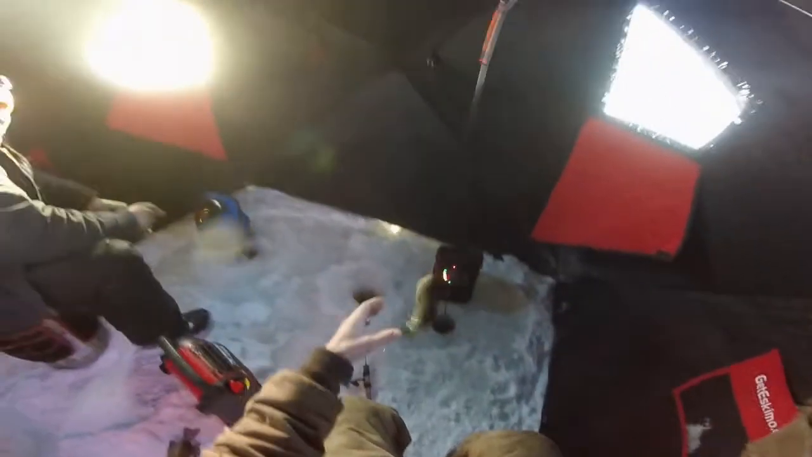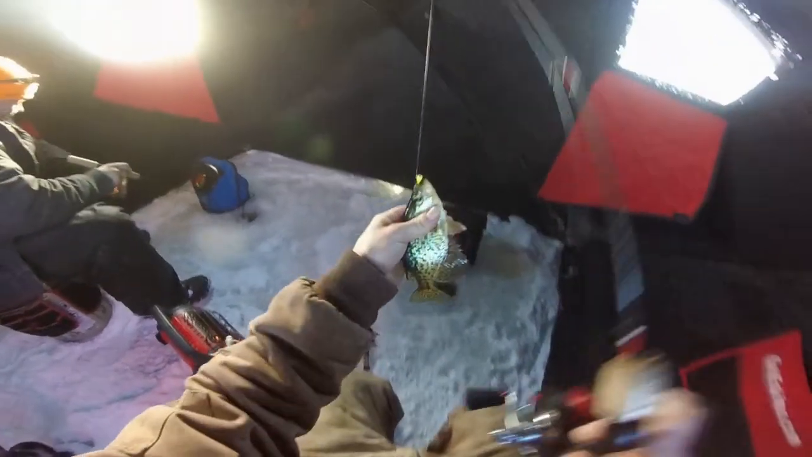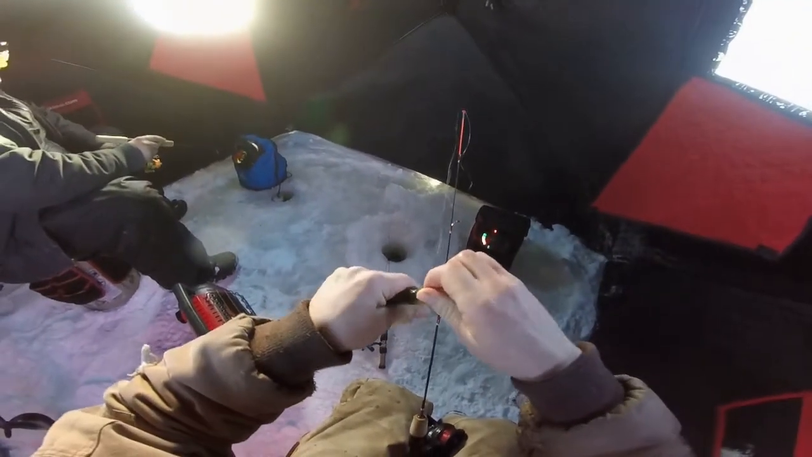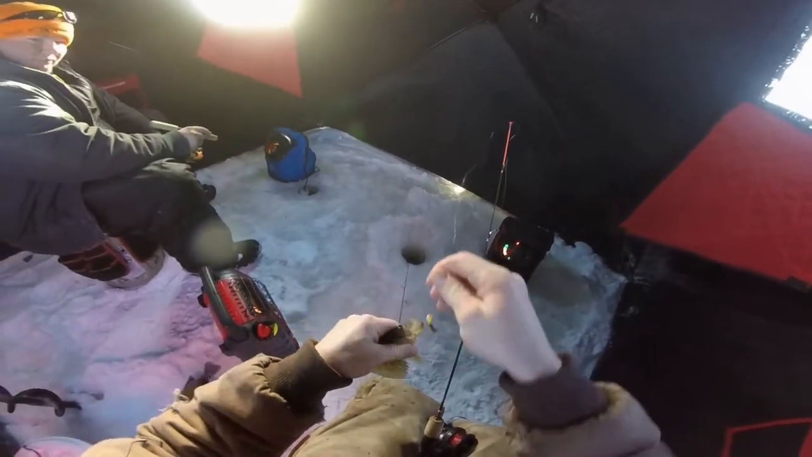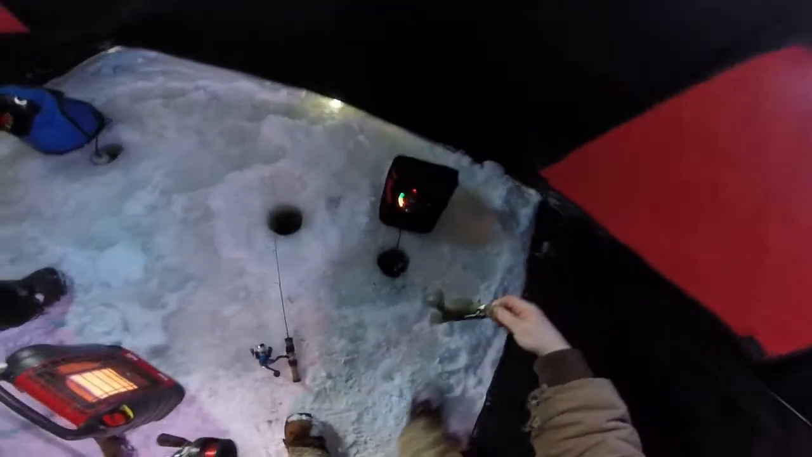Oh, got one! Hooked up! Oh, crappie! Crappie, crappie! We're gonna put this one back in the hole for a crappie. He's pretty small. We like them to get a lot bigger than that.